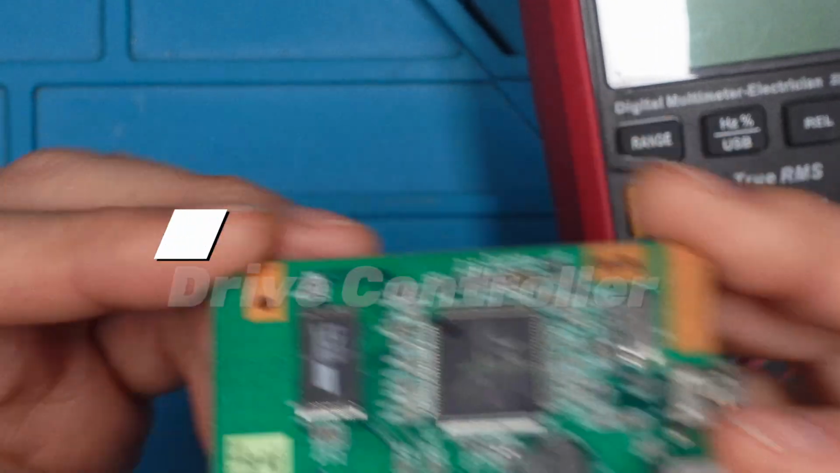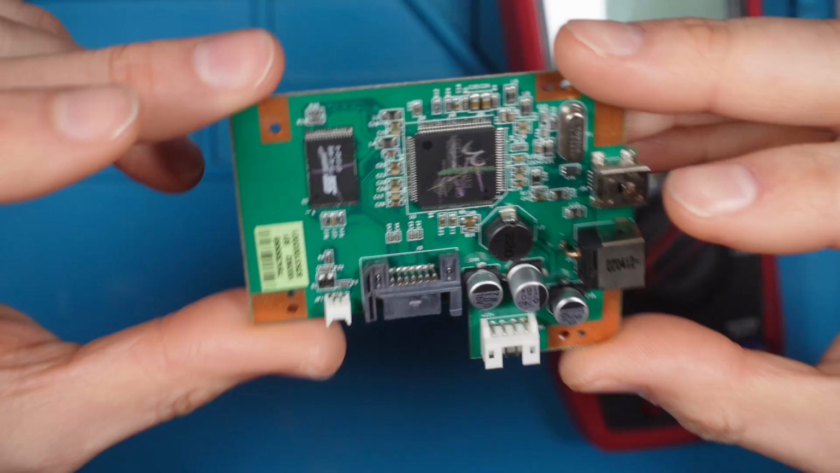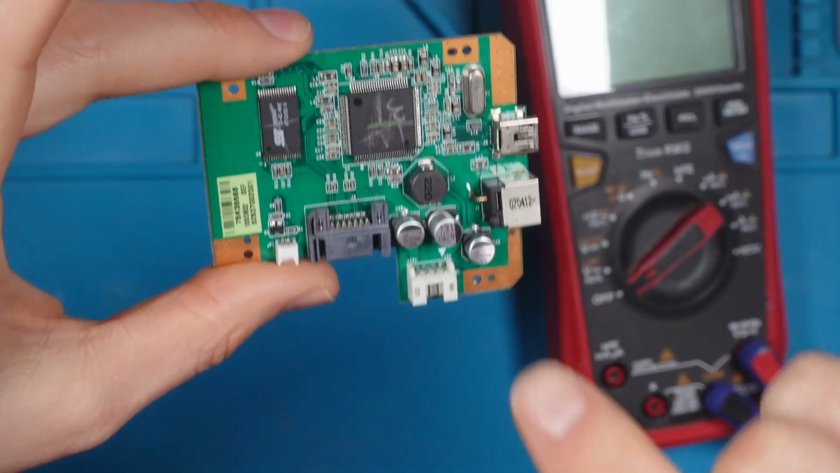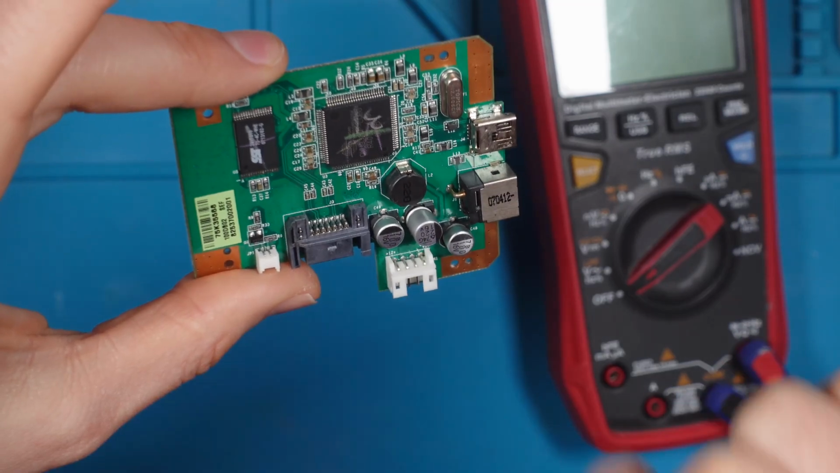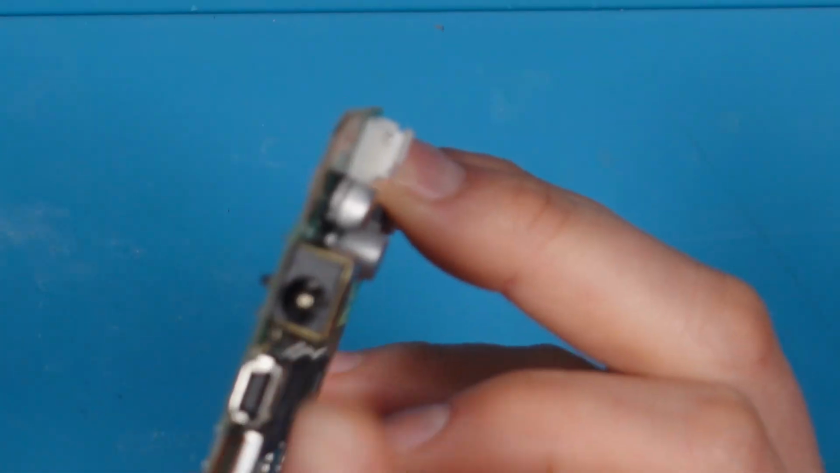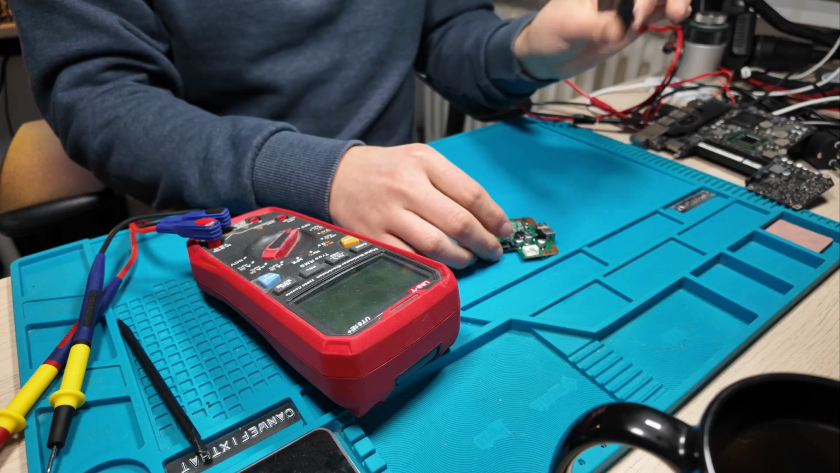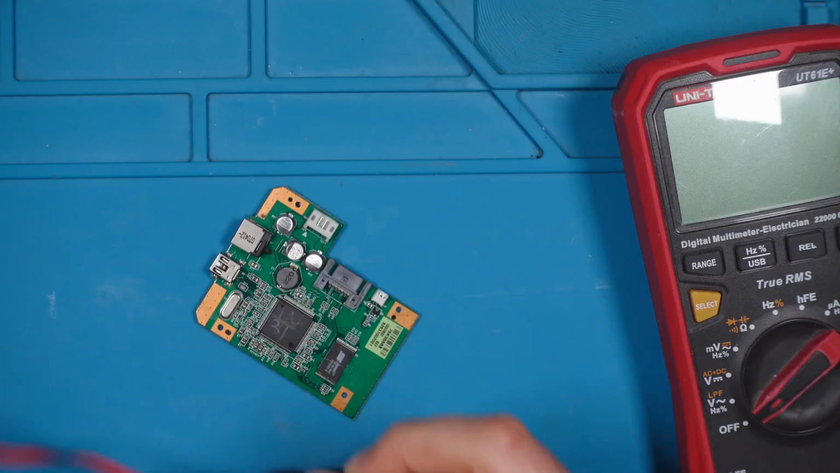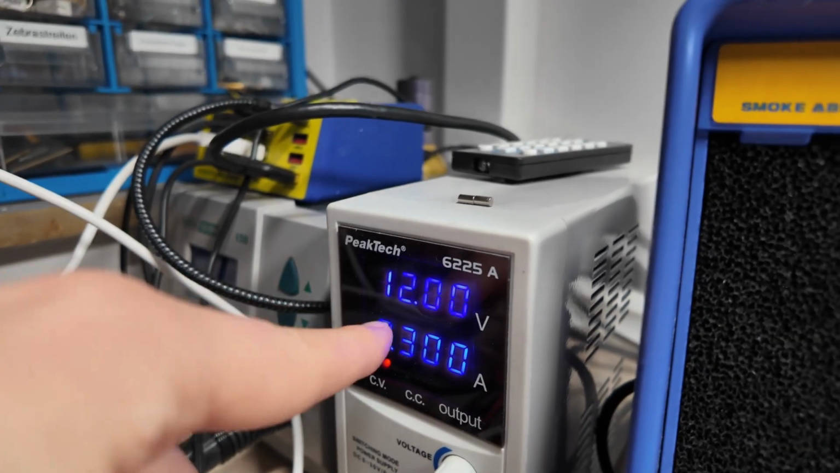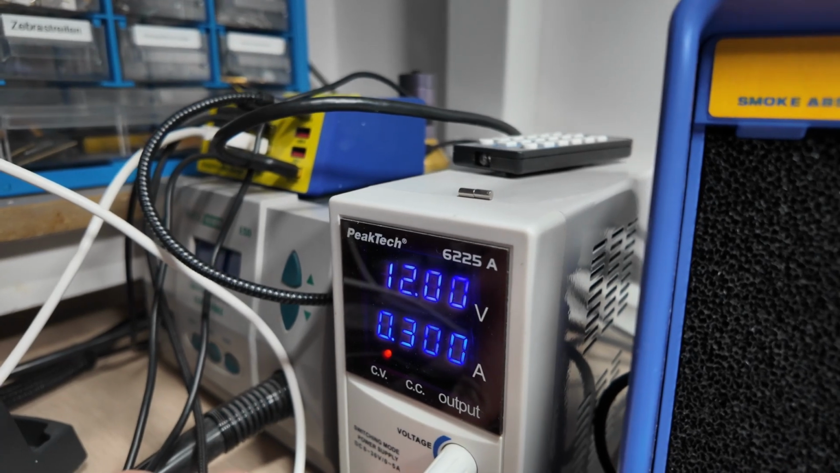To be honest, I'm not sure what it was. It looks like some kind of hard disk drive adapter. So here we have something different. We will power it again, but this time we can power it directly with this power jack over here. It's taking 12 volts. Let's power it with our lab power supply. It's connected, nice, and we see 12 volts, 300 milliamps, and let's give power to it.